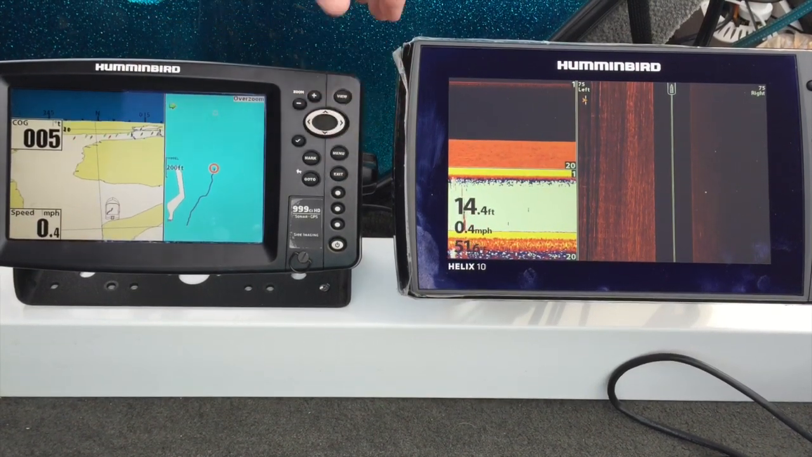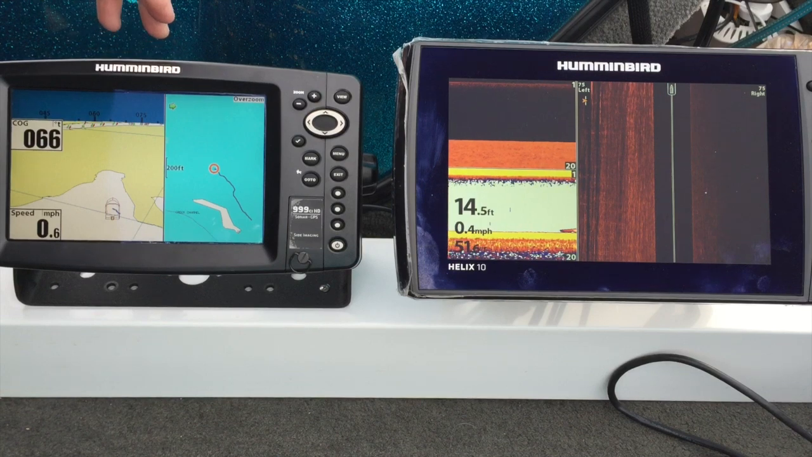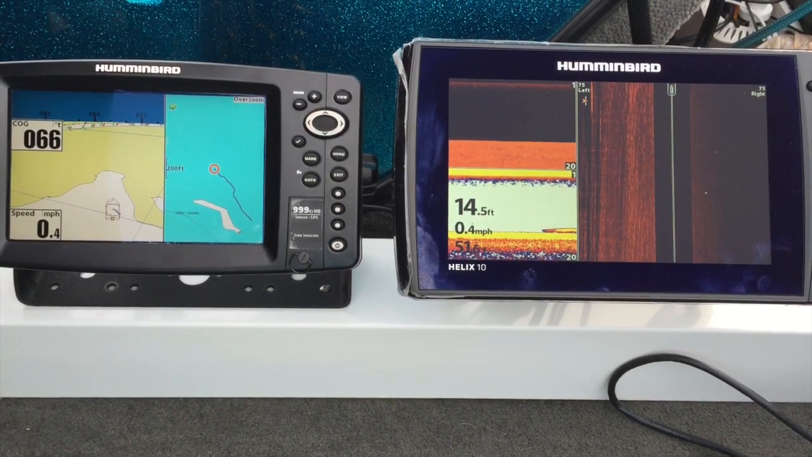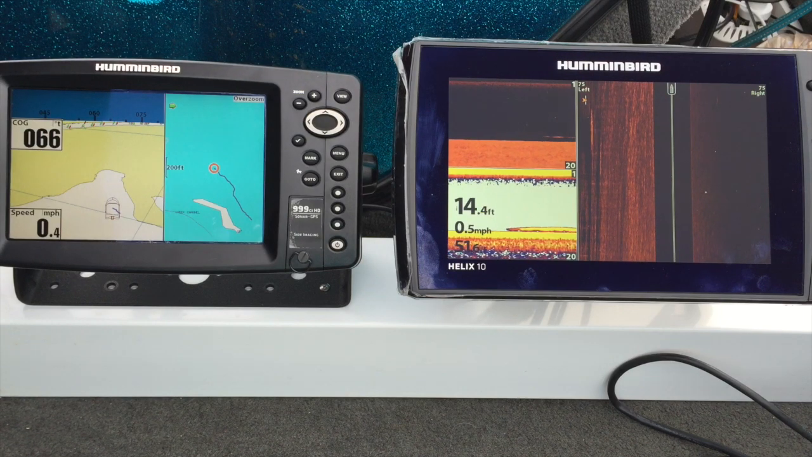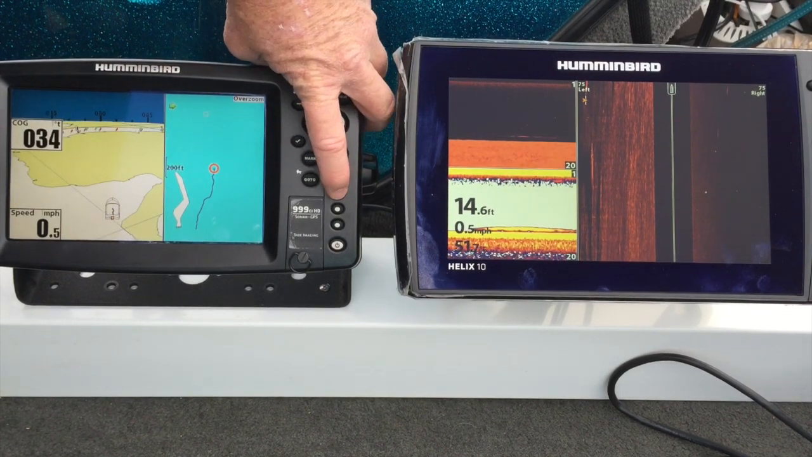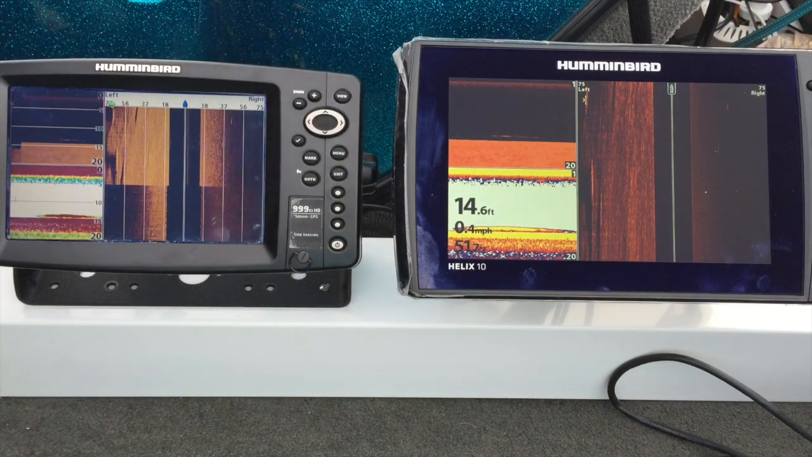Now, if you notice on both units, it goes to map. That's because when it loses sonar, when you switch it over to the 10 or vice versa, when it loses sonar, it automatically goes to map mode. So I've got a hotkey set up. All right, there we go.